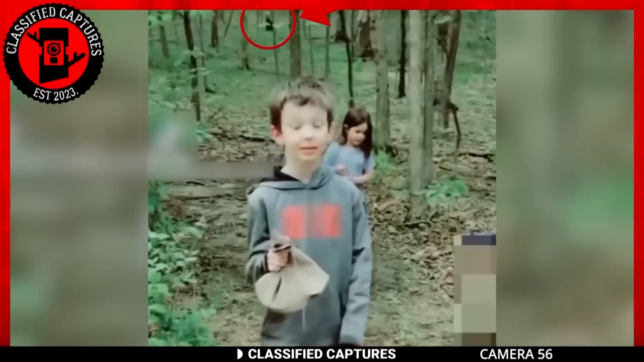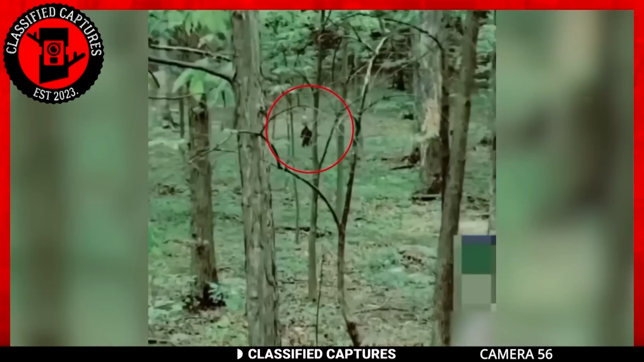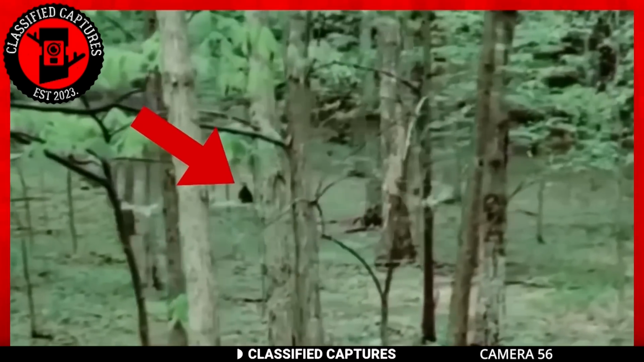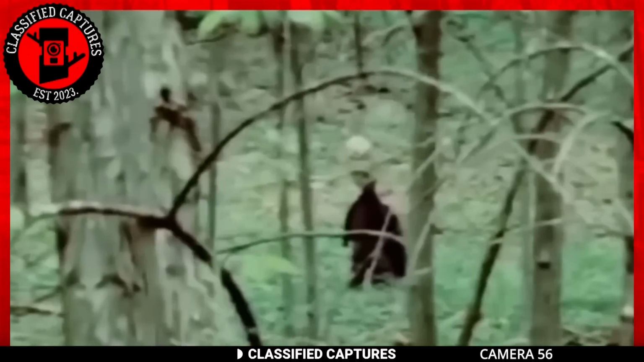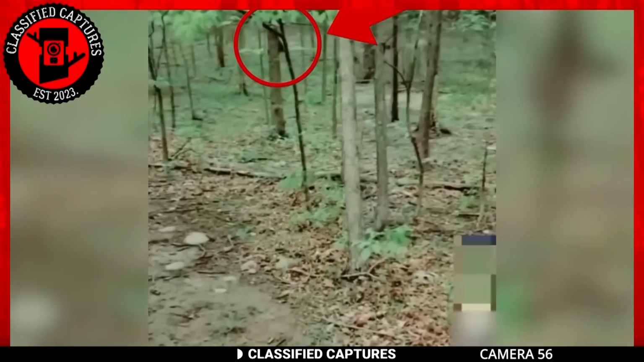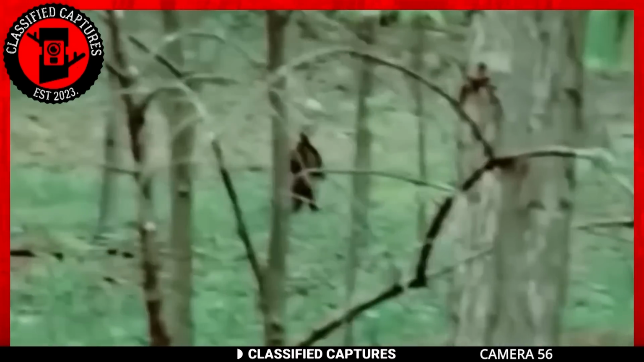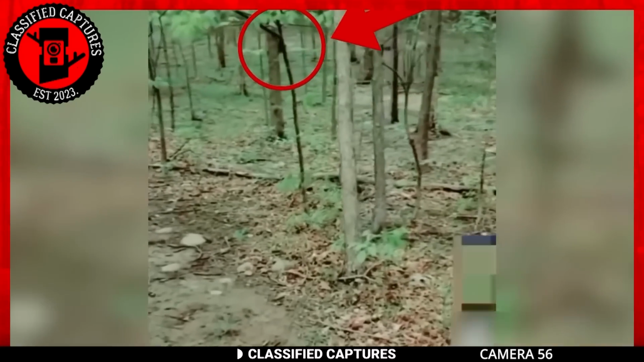Now here's another tale of peculiar woodland encounters. A family decided to have a nice outing in the woods. Just some quality time in nature. But as often happens in such settings, they stumble upon something they didn't anticipate. Out there, in the distance, they spotted a rather intriguing sight. A cryptid. This creature has dark fur and was strolling around on two legs. Now, if you ever heard about Bigfoot, this might ring a bell because it shares a few similarities. Naturally, the family didn't stick around to exchange pleasantries. Nope, they hightailed it out of there, and honestly, who can blame them?